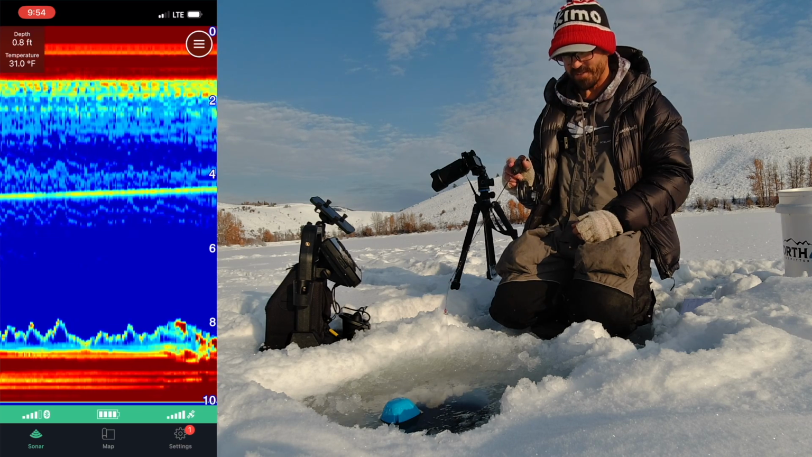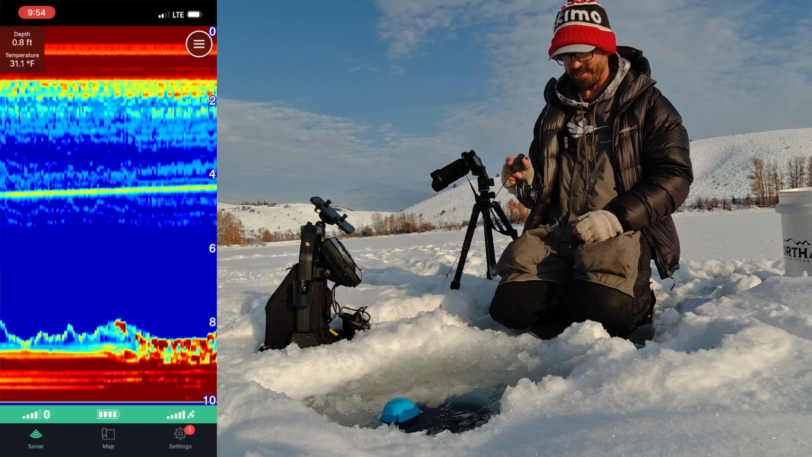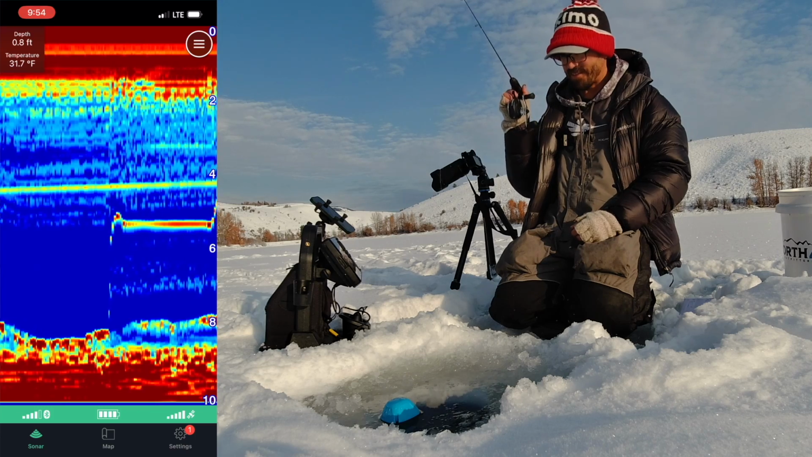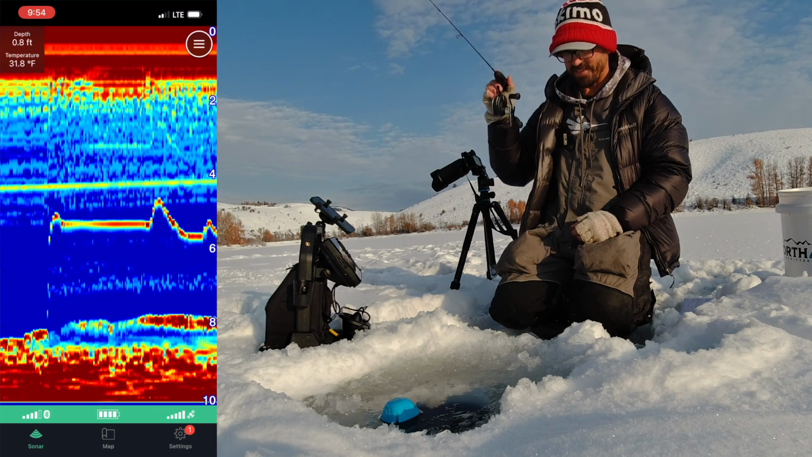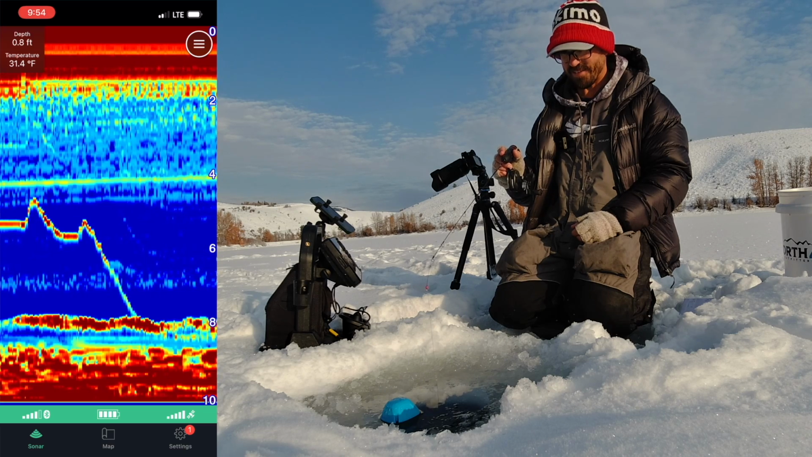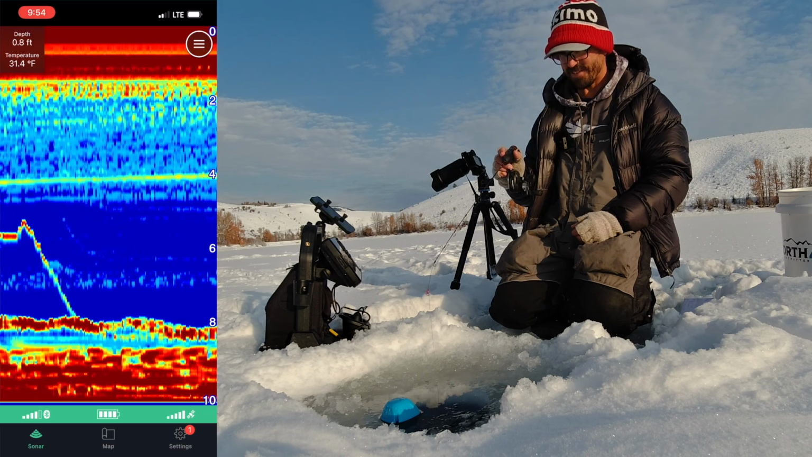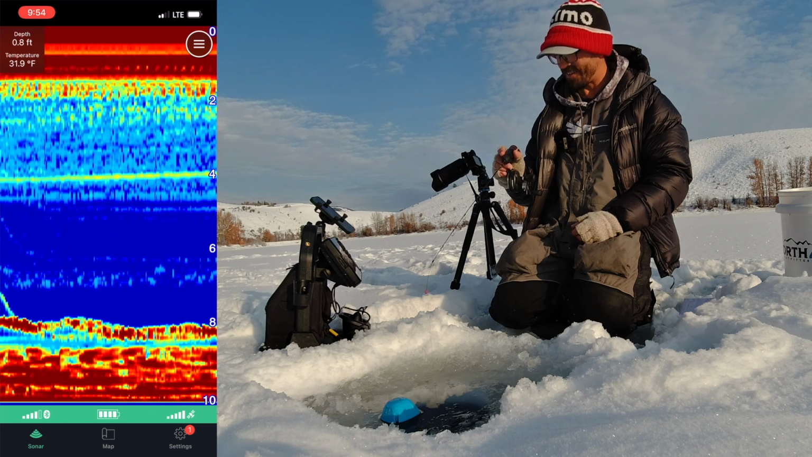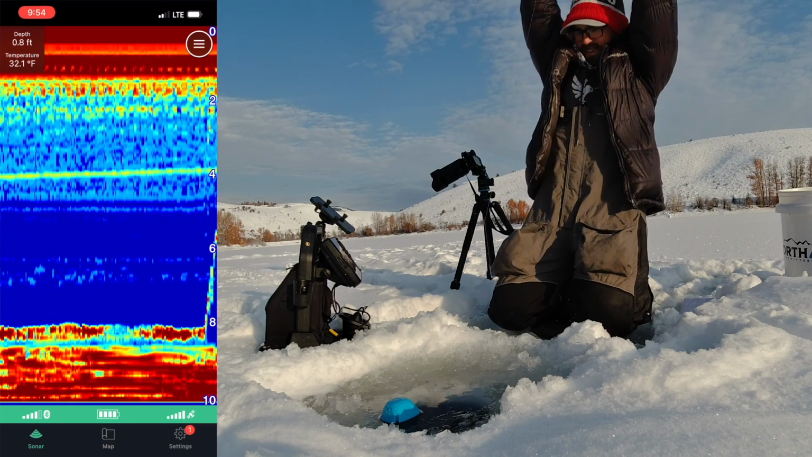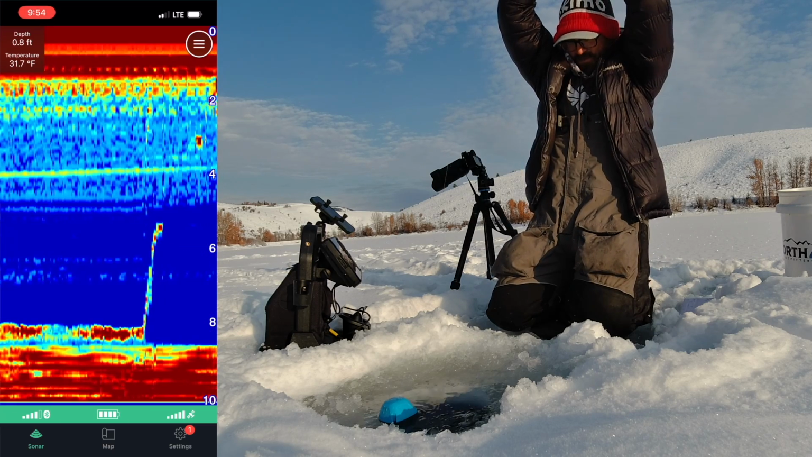Oh, there's fish. This looks like a trout the way it came running in. Nope. Let's get back down there. I'm still down there. Still looking at it. Got him. Ooh, feels like a nice fish.